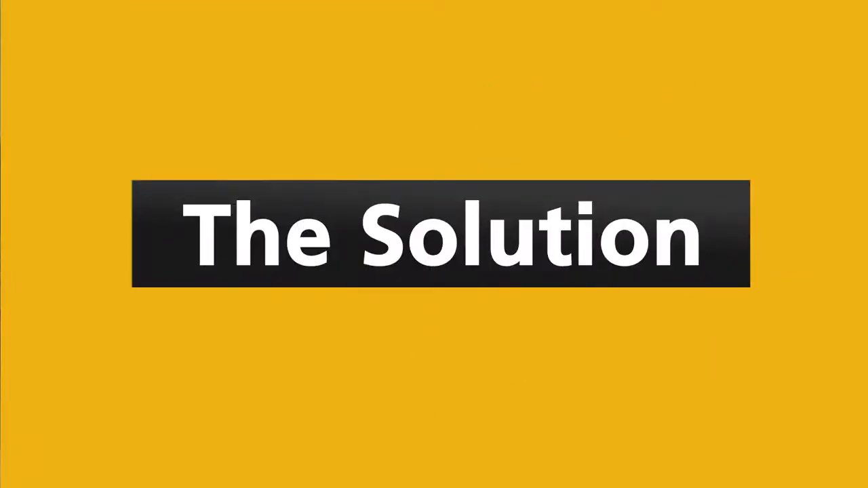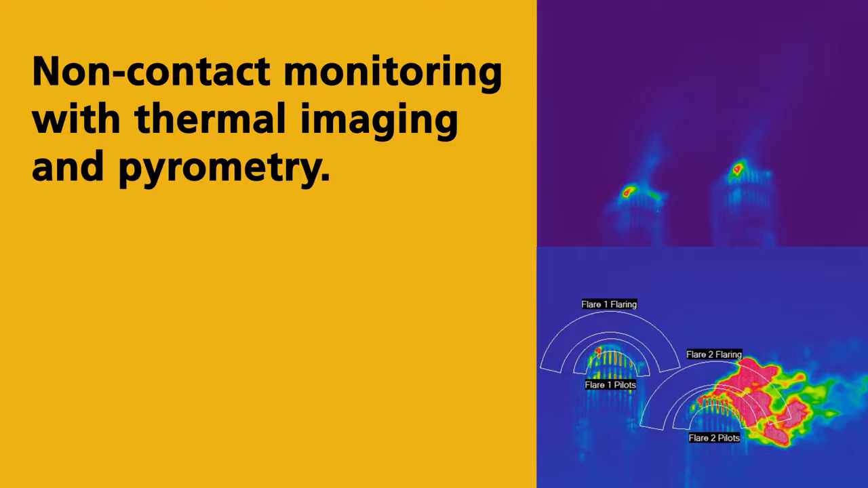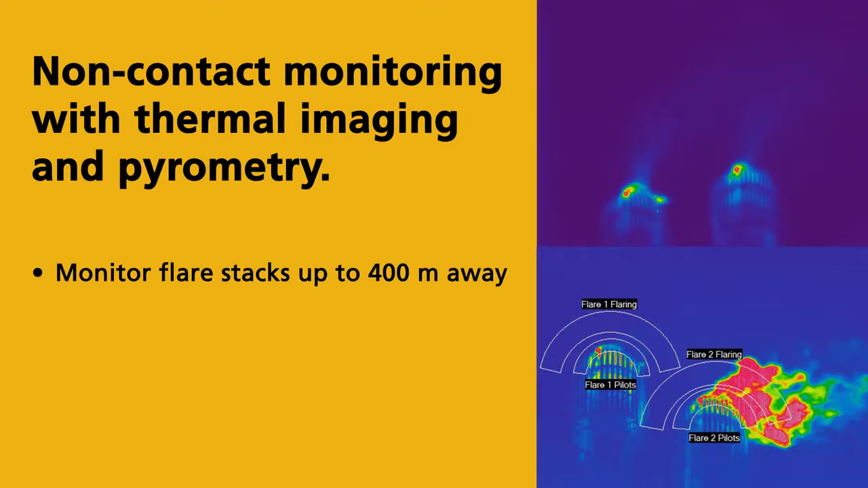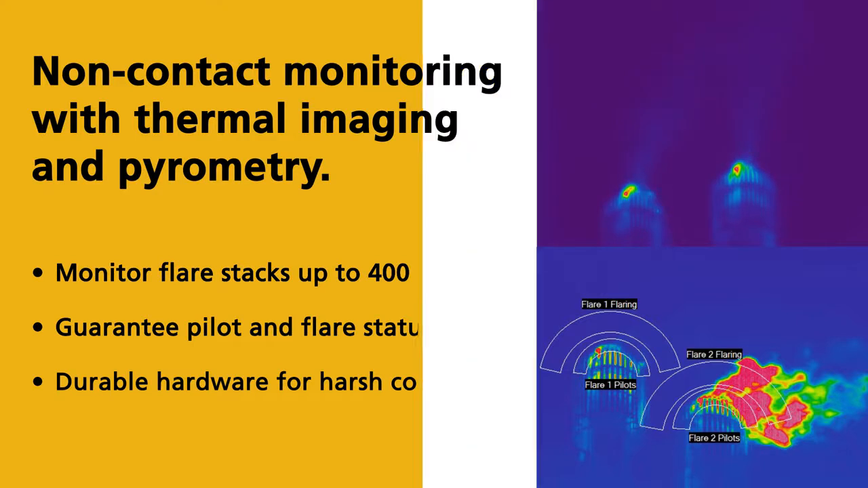An alternative or supplemental technology is non-contact infrared systems with thermal imaging and pyrometry. These systems are typically installed at ground level up to 400 meters away at a position that enables more than one pilot in the field of view for a more accurate reading. They are designed to endure harsh outdoor conditions and can be installed without taking the flare out of operation.